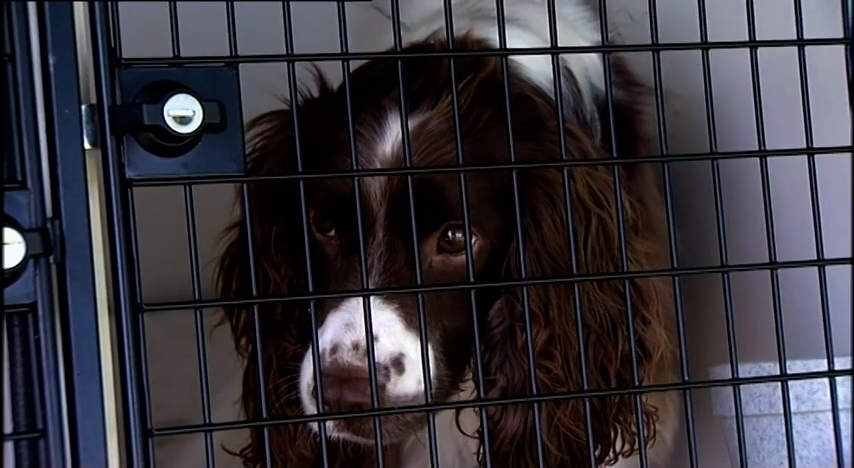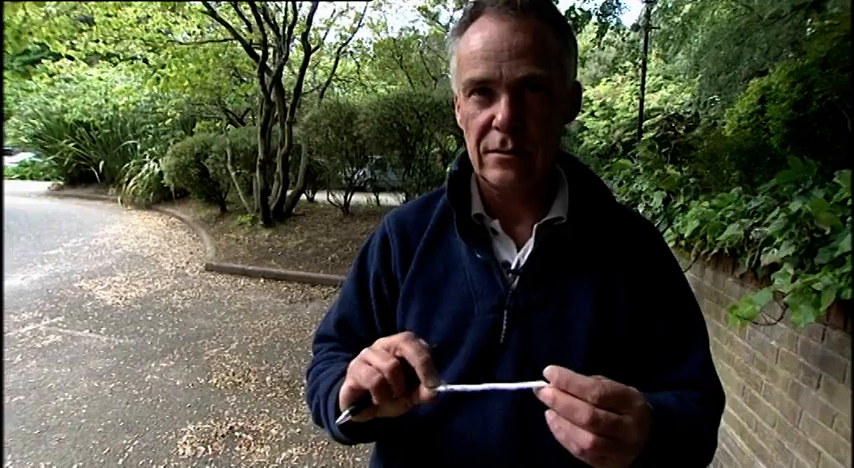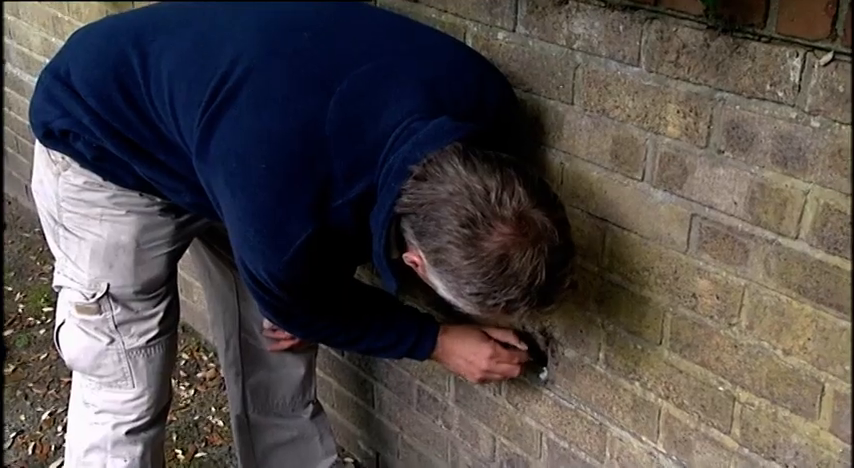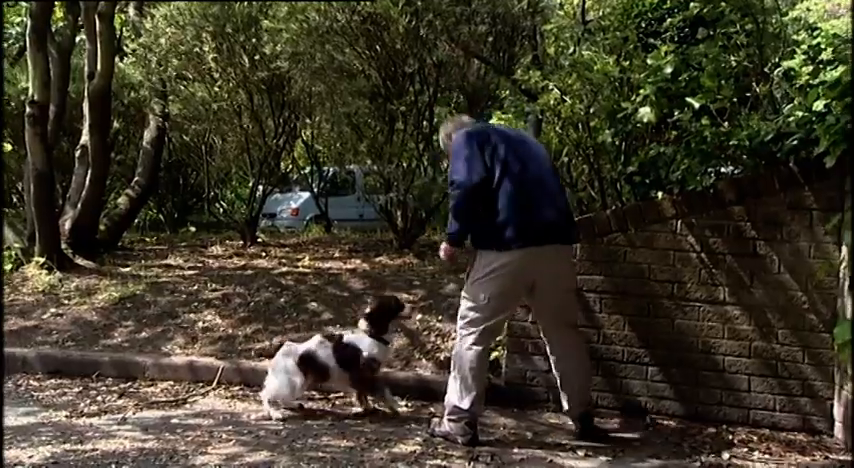While she waits in the van, Martin Grime hides a cloth with a tiny amount of human blood on it. His. That's the blood from one pinprick. Good girl. Here, what's this?